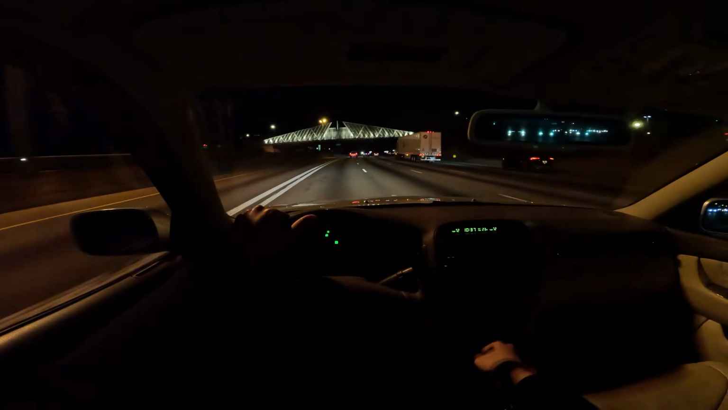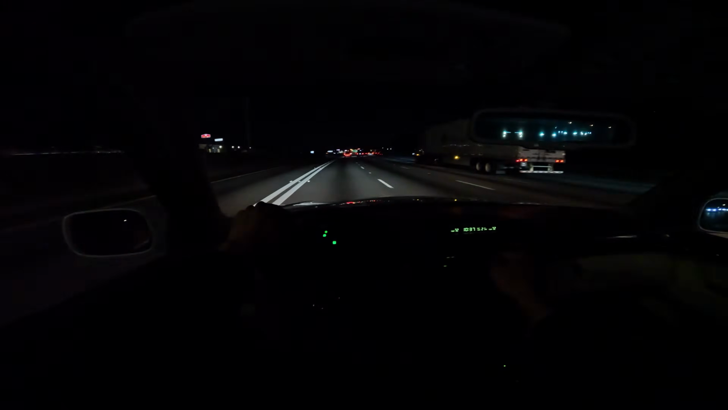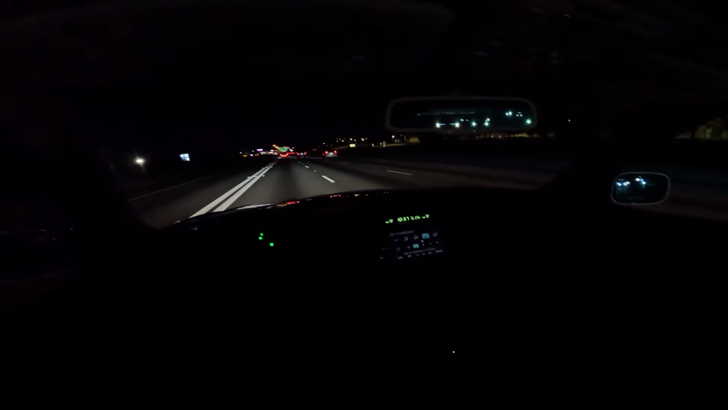I even turn the screen off. However, if you do want to turn the screen back on, you can just tap the button. If you want to go to the climate section, just tap the climate. It'll be on for a few seconds, and just press it again and it will turn on.